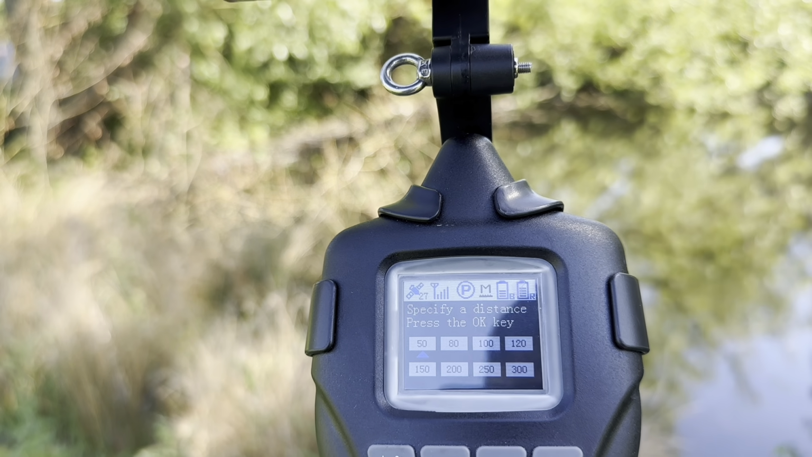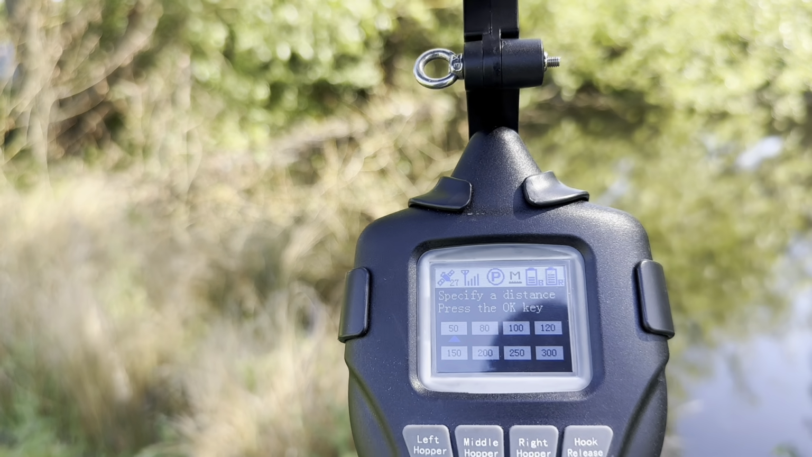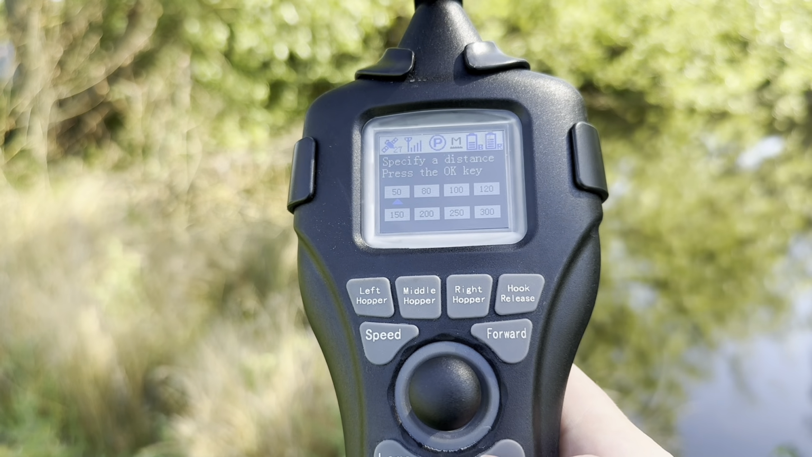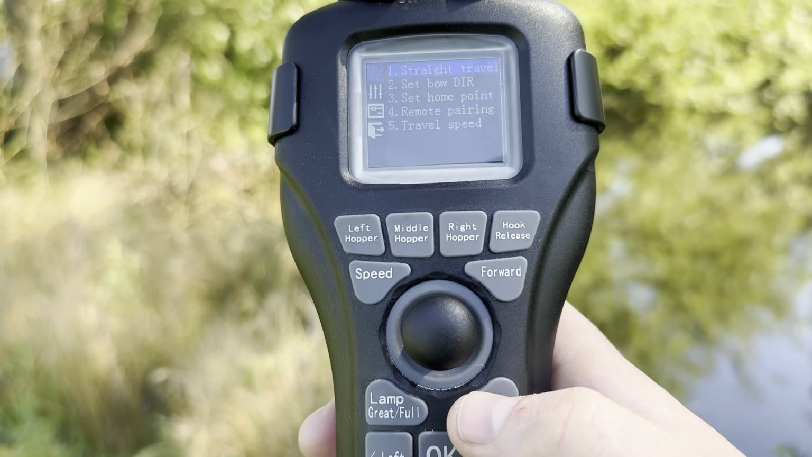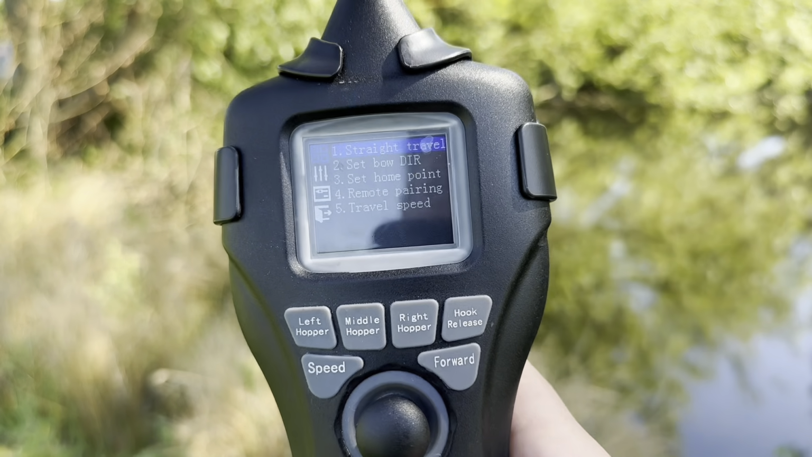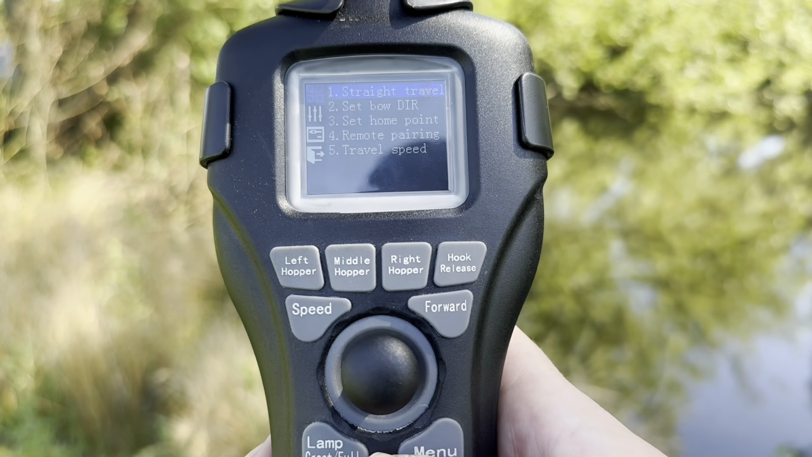So straight travel is one of those things that you do not need to pay any attention to. Essentially, that is the same as pressing auto forward. I don't really know why they have it as a second function on here, but there you go. And in order to exit off something, so if you're in menu and you click on something and you want to know how to get out, press menu again, and that will take you off that screen.